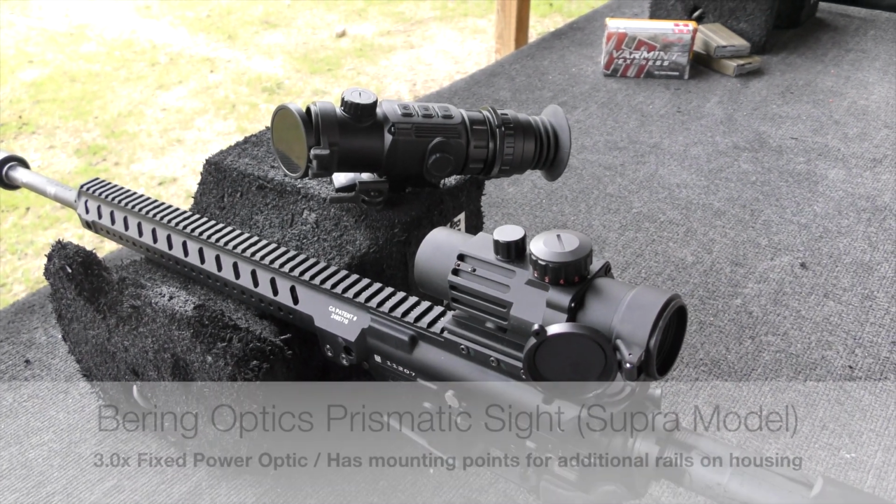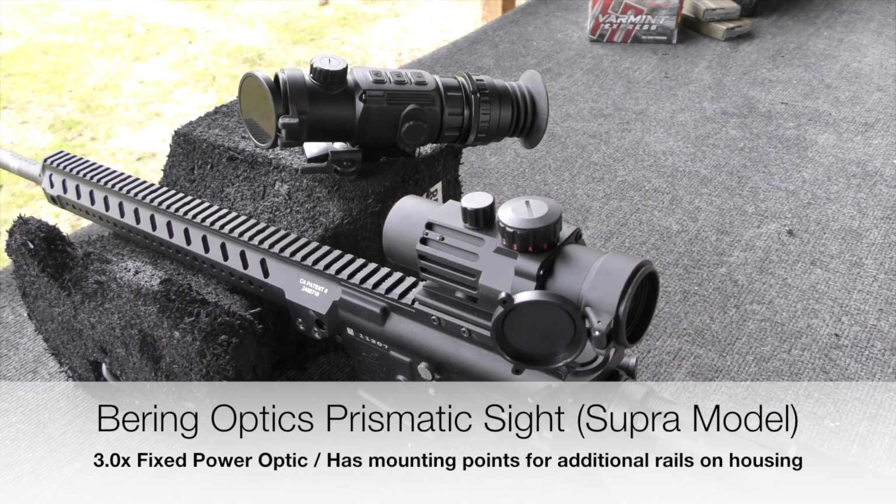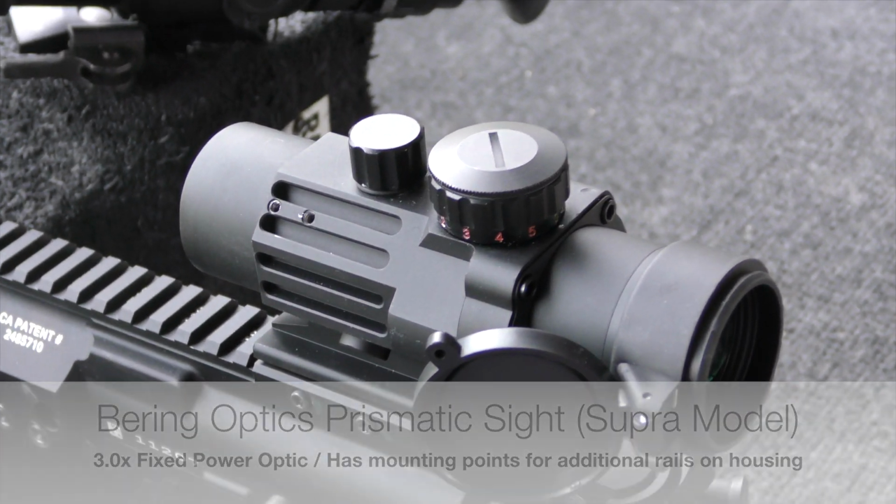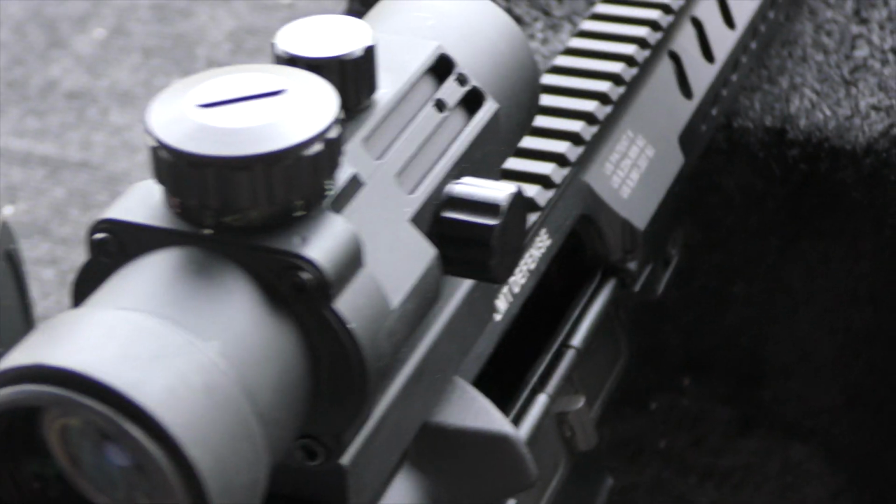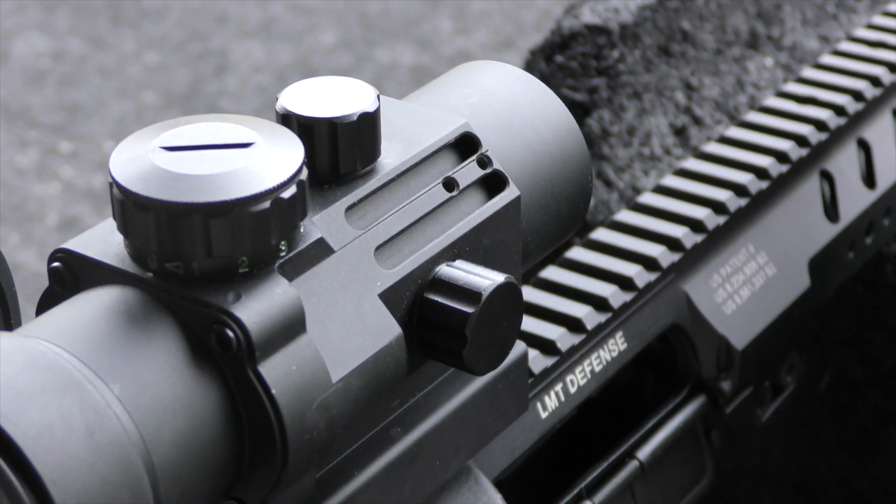The daytime optic we're working with is a prismatic sight. This is Bering Optics Supra prismatic sight. It's a 3-power fixed focus weapon sight. It has a black etched reticle, or you can run it with red and green illumination. It has capped windage and elevation knobs.